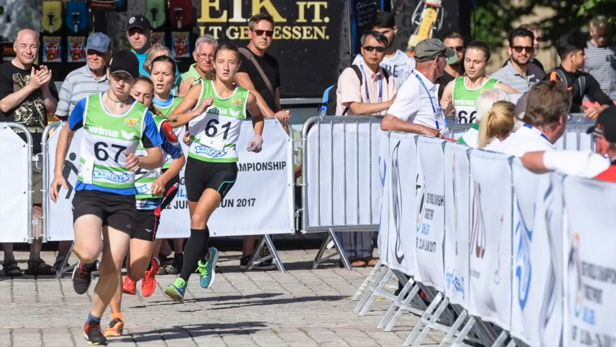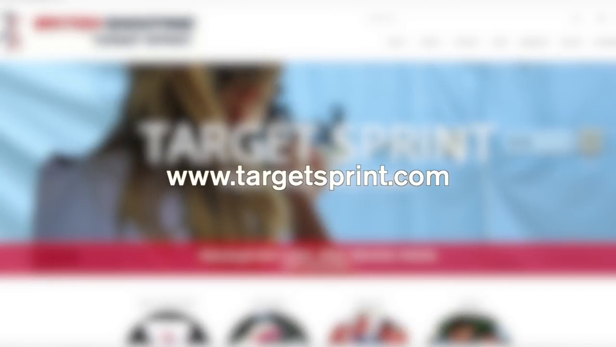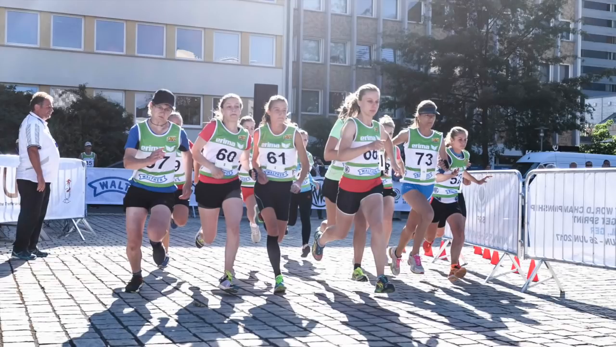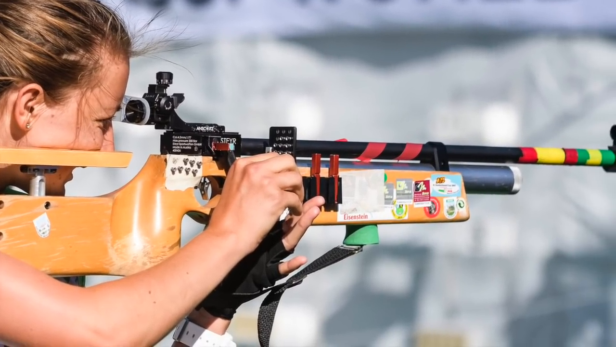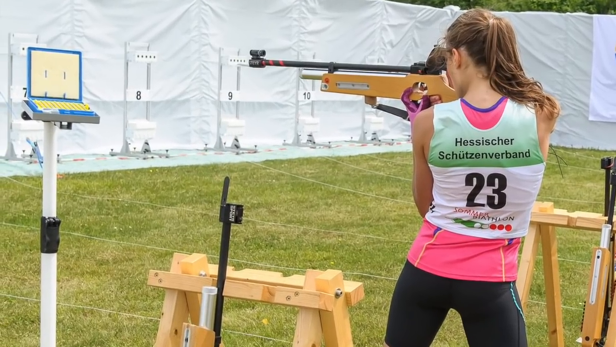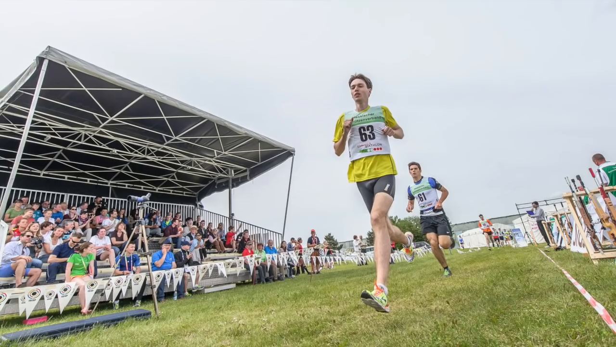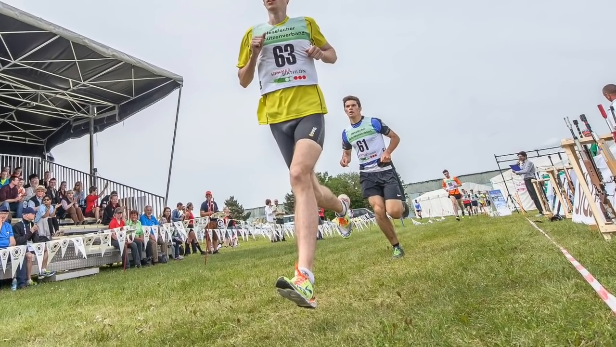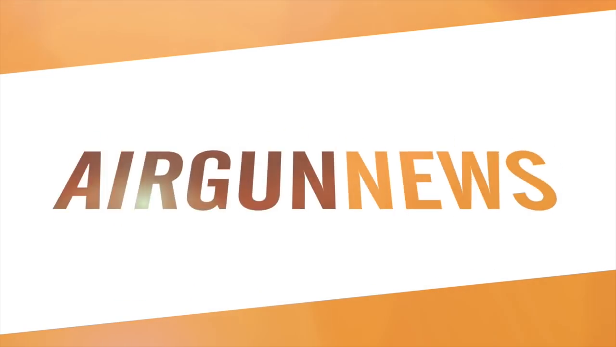And finally, are you the fastest shooter you know? Literally? Check out the new website for Target Sprint, the high-octane discipline that combines running with 10-metre airgun shooting. On the site you'll find info on how to get into the sport, where events are taking place near you, and contact details for coaches. Plus, you can follow Target Sprint's social media channels and shop for branded merch. Check it out now at targetsprint.com. That was the Airgun Show news.